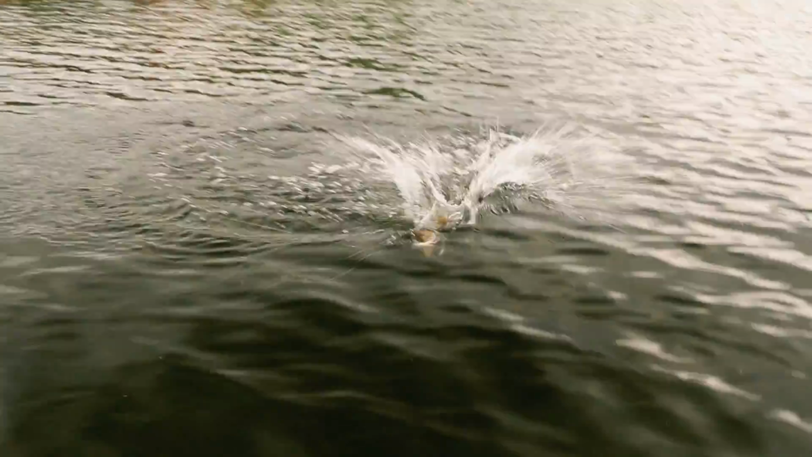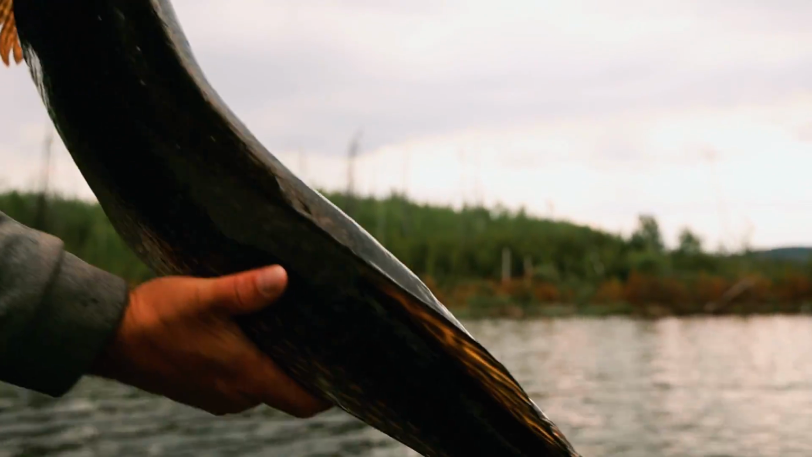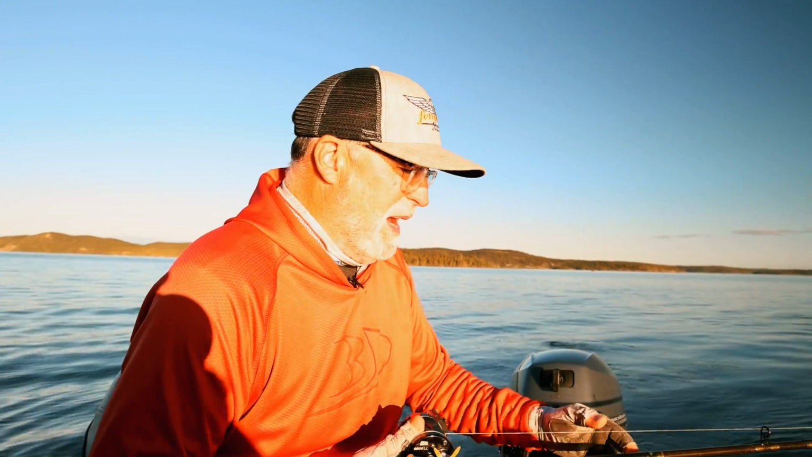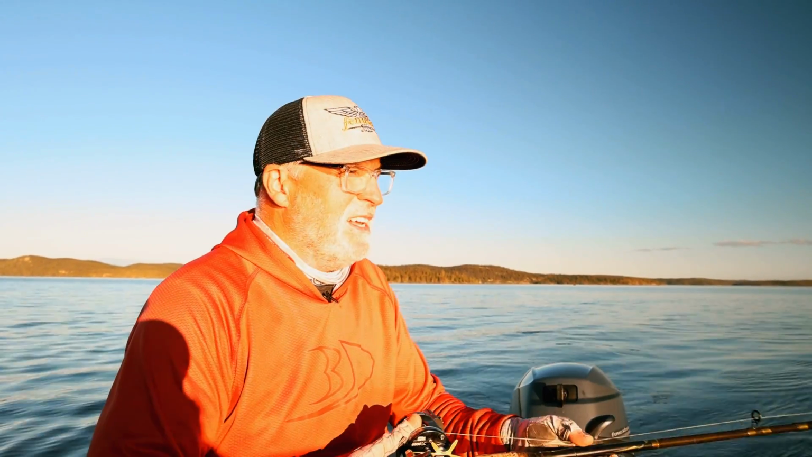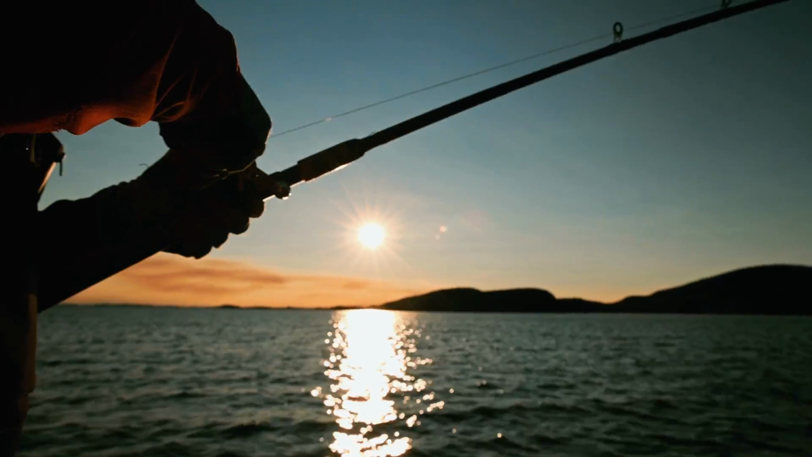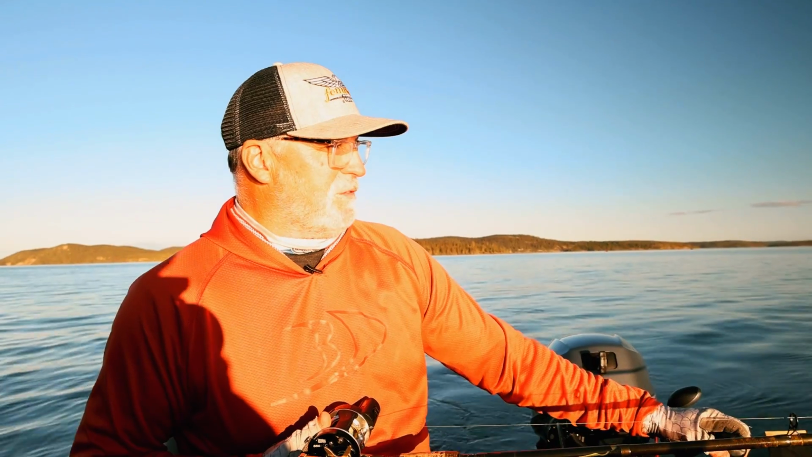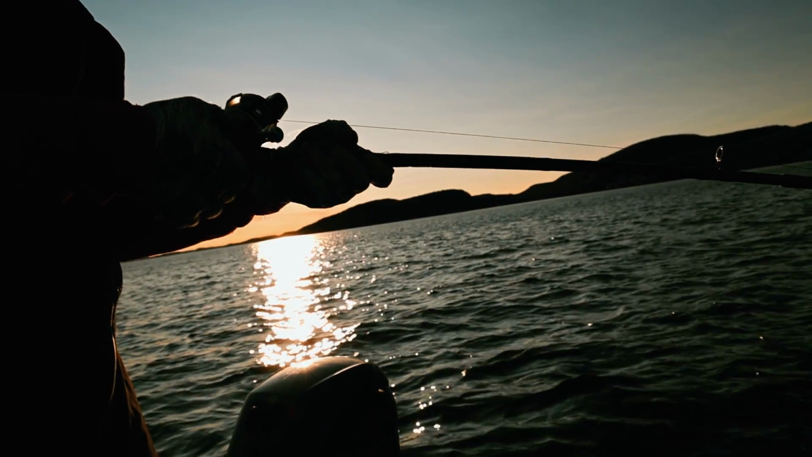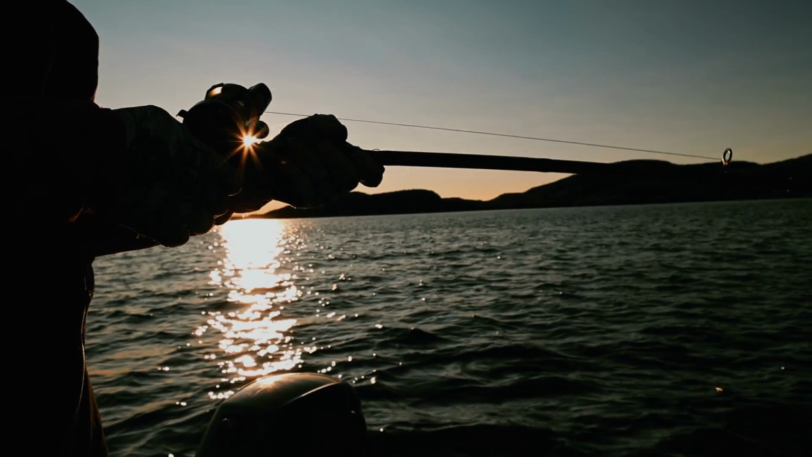We've caught pike in the mid 40-inch range. We've caught Lakers up to, Danny had one that was 46 pounds the other day, and those are lifetime best fish for, I don't care who you are, for everybody. And the experience of the lake itself is incredible. It's gorgeous, it's untouched, it's pristine. We're sitting here fishing for trout, and you just don't know if that next bite might be a 70-pounder, and where else can you fish in the world and go, God, I might catch a 70-pound fish tonight.